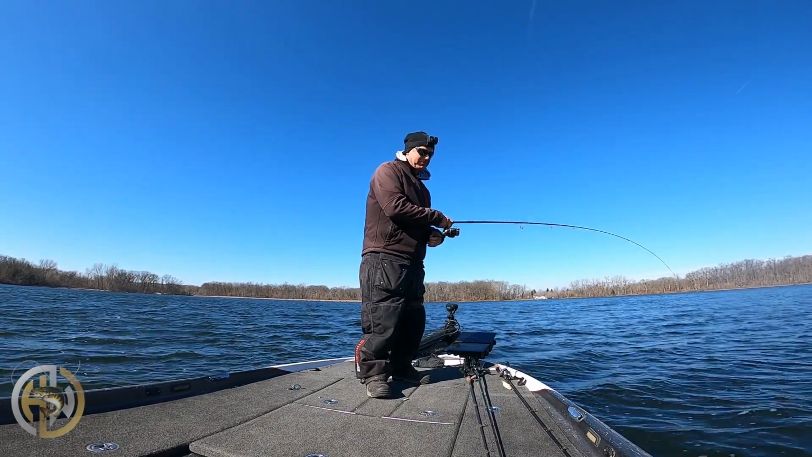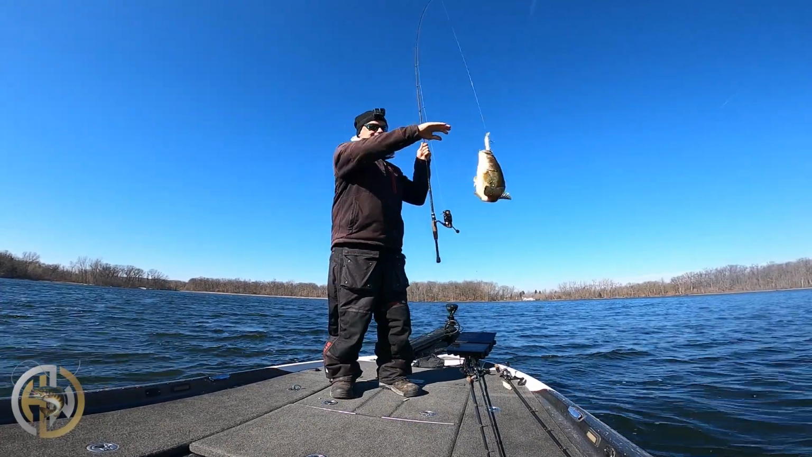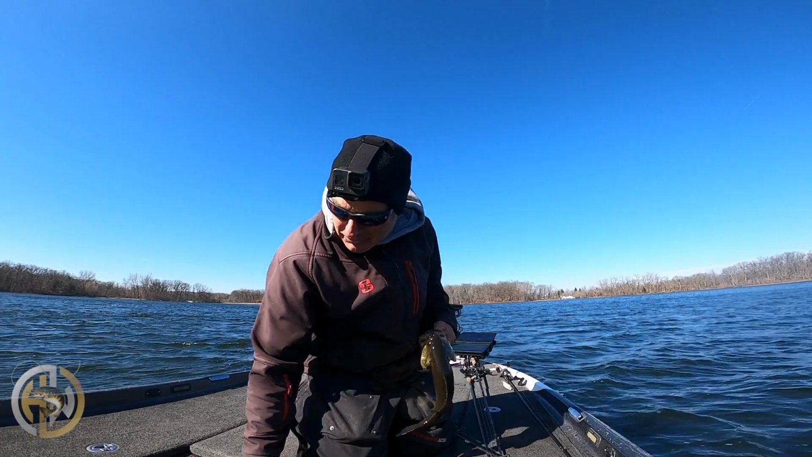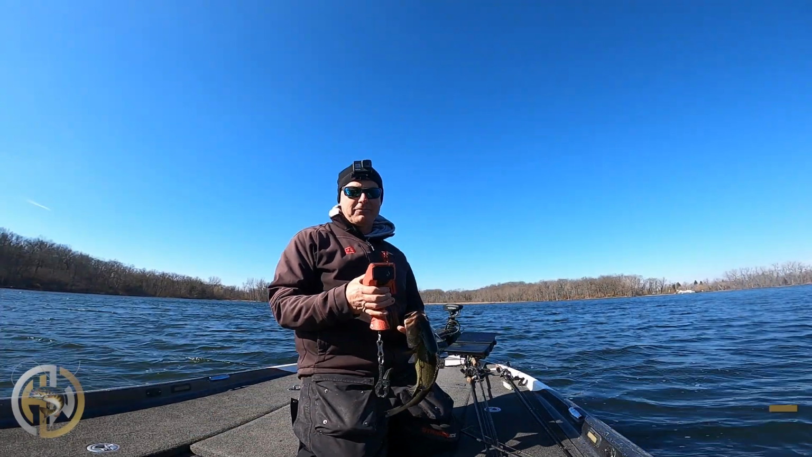Got keeper number 4. I didn't weigh the old Stunna. Got him. I didn't weigh keeper number 3. He was just a 14 1/4. Didn't get him on camera. But that's my 4th one on the Stunna.